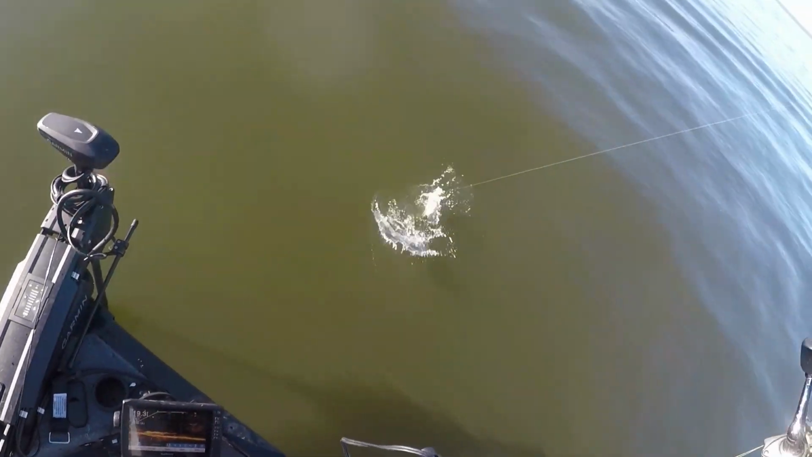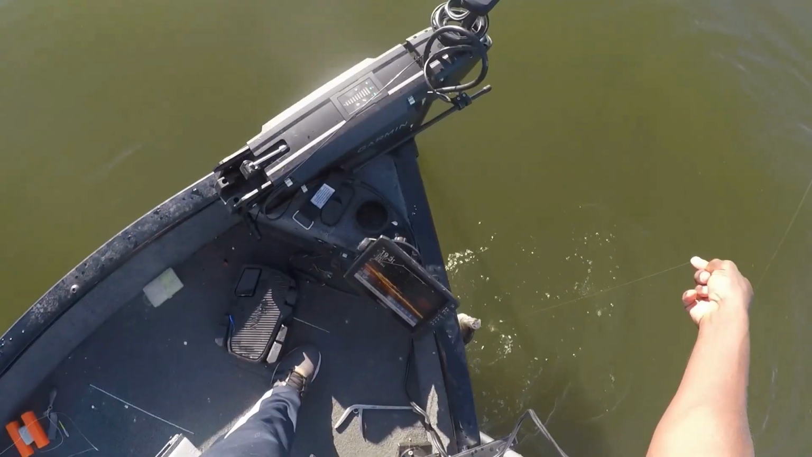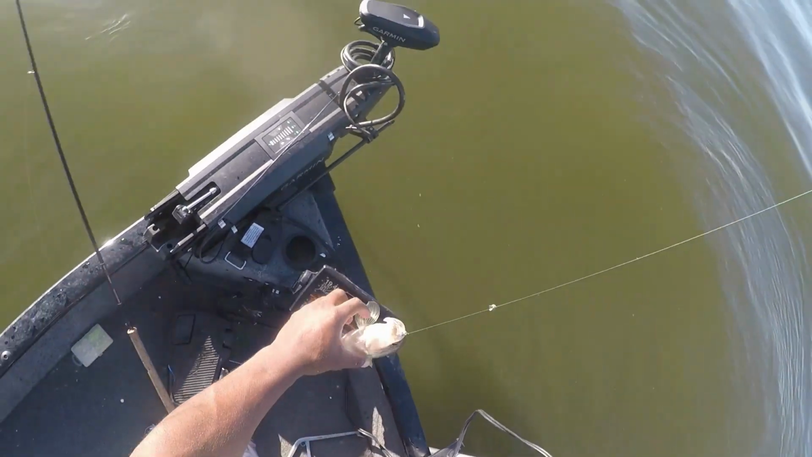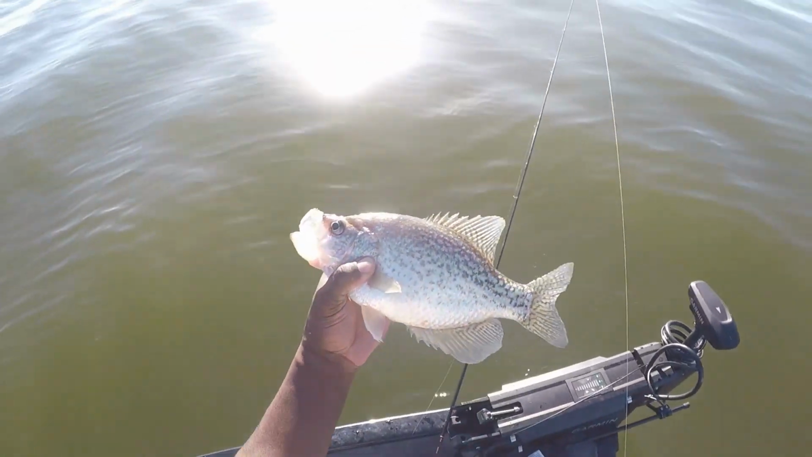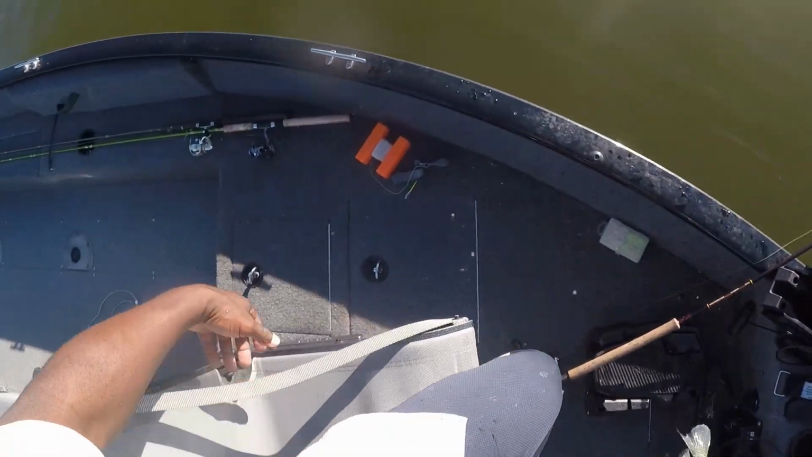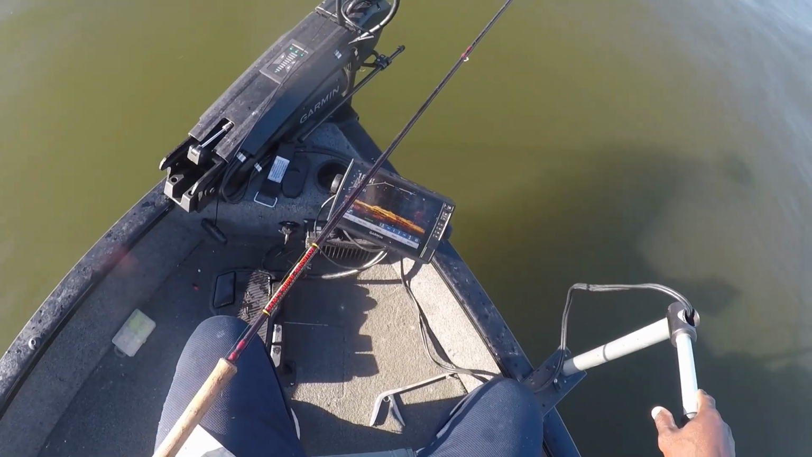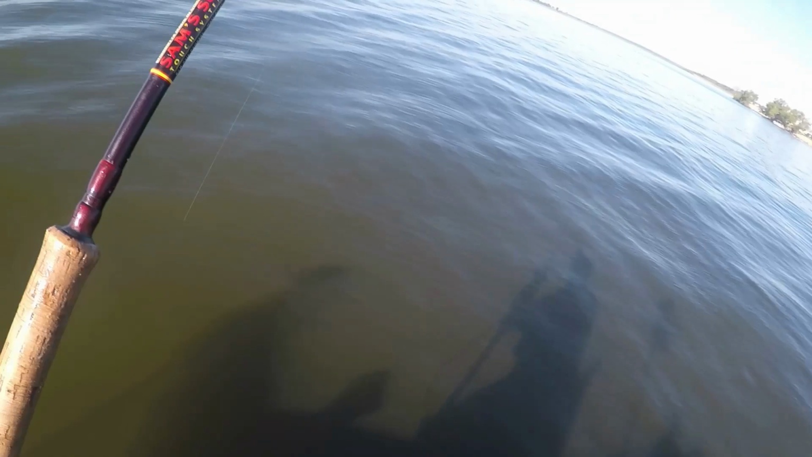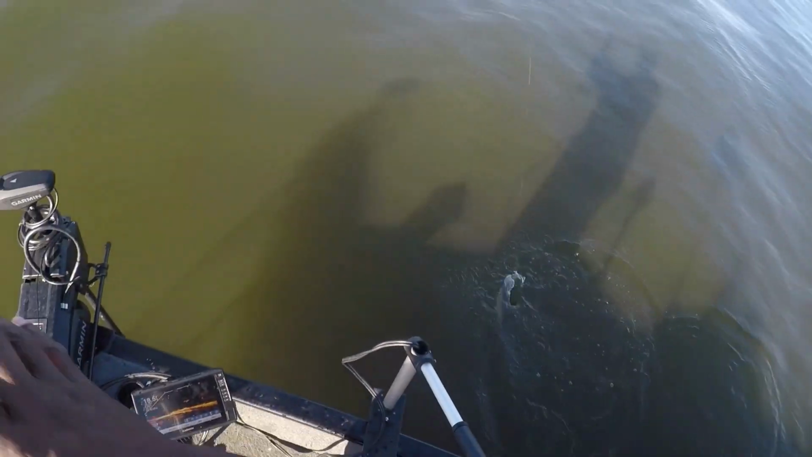See that? Hey, ooh. Oh, look at these fish. And they thick too, boy. Wow.